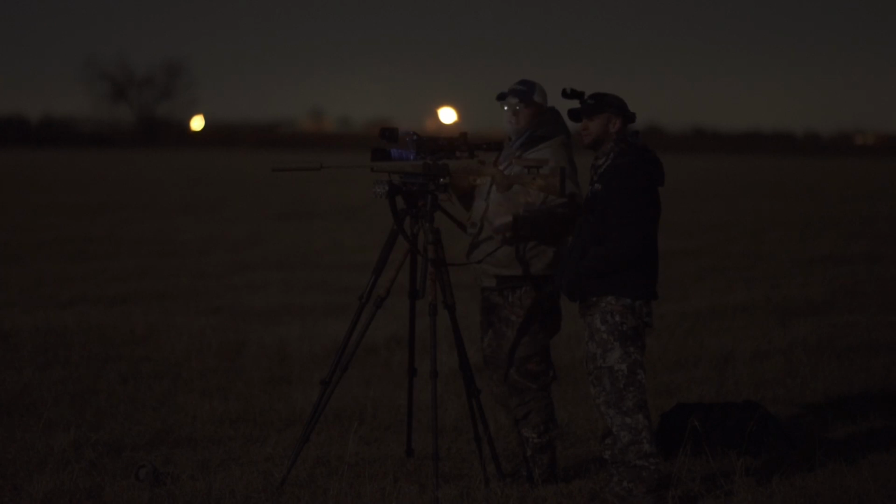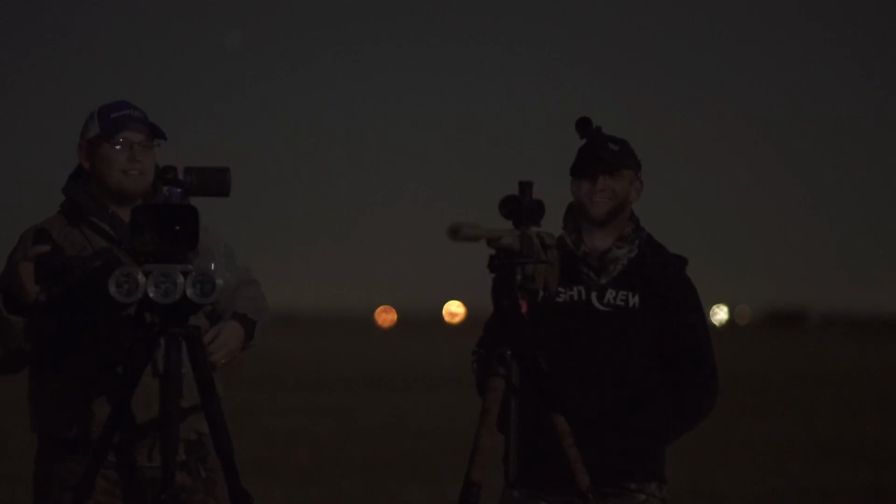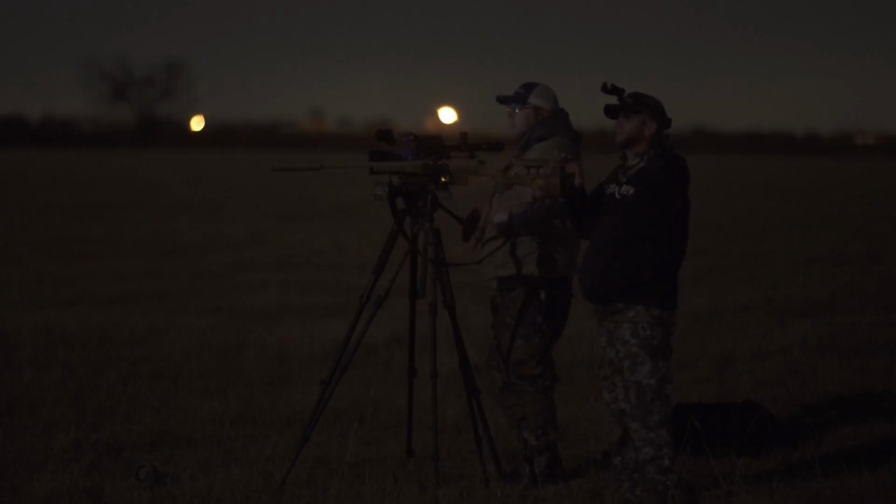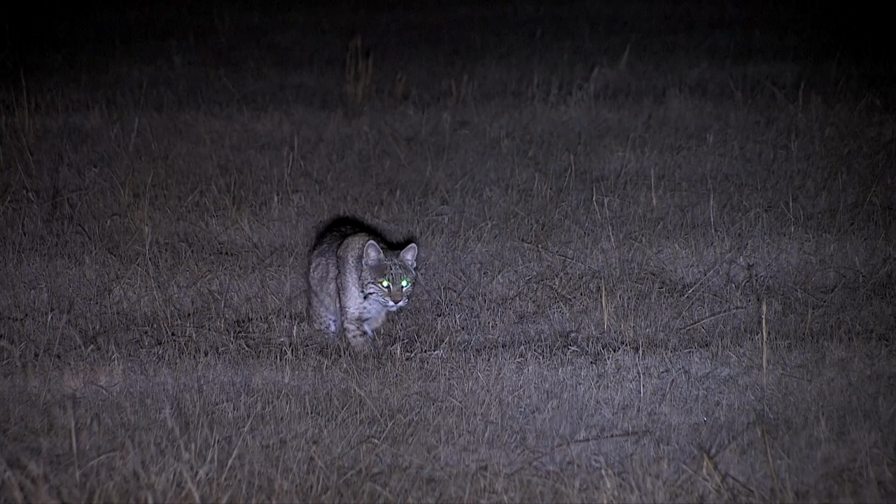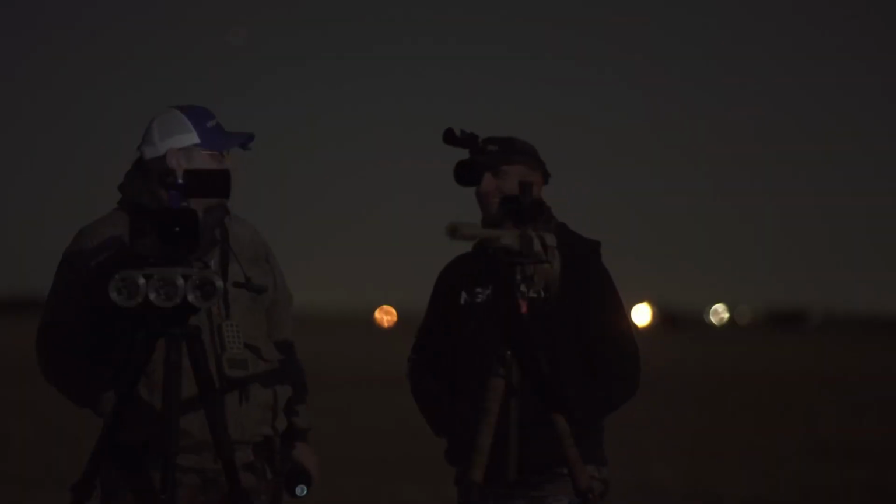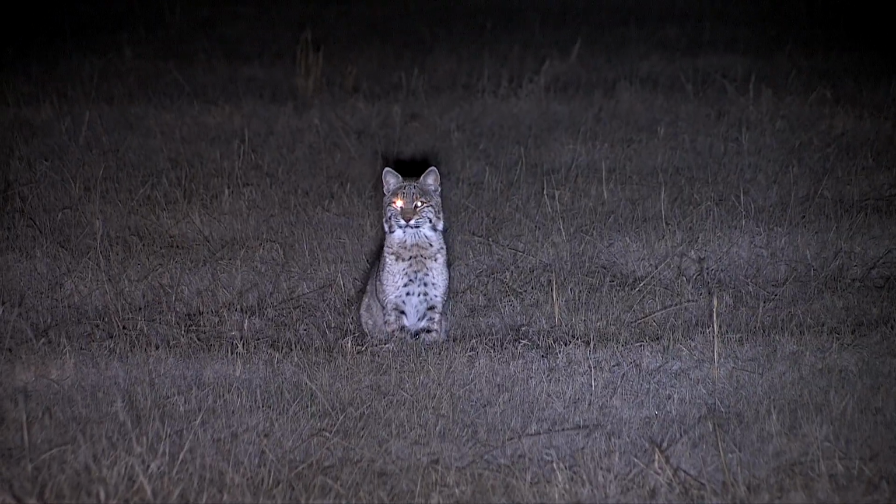Pretty good. We could have shot that cat 500 times, but we worked him all the way in here right on top of us. What's he over there, about 30 yards, 20 yards? Maybe 20, 30 yards. If that. It was so much fun watching them come across there. I knew good and well as soon as you said, hey, it was going to be a cat. Here we go. That ain't 600 yards from where we just were.